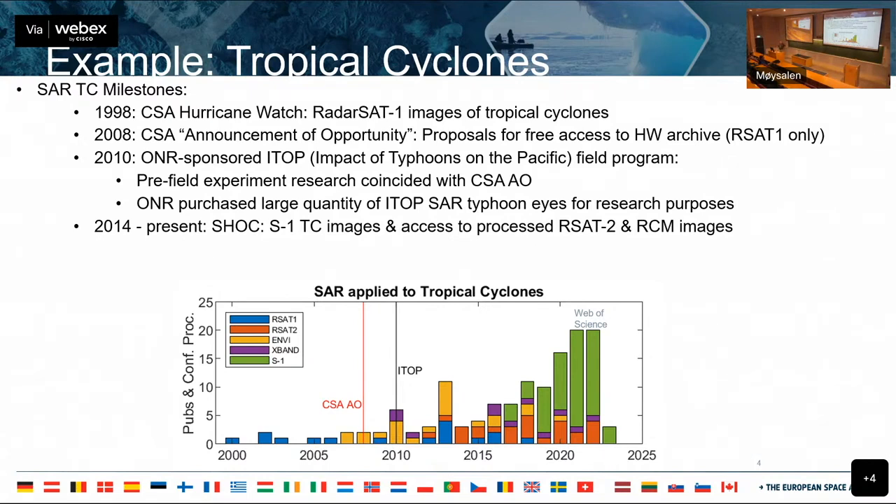And so this is just a count of publications by year. And I think it's relatively clear that even after CSA was collecting tropical cyclone eyes, they were having no impact on the literature. A few papers scattered out here and there came out, no big impact.